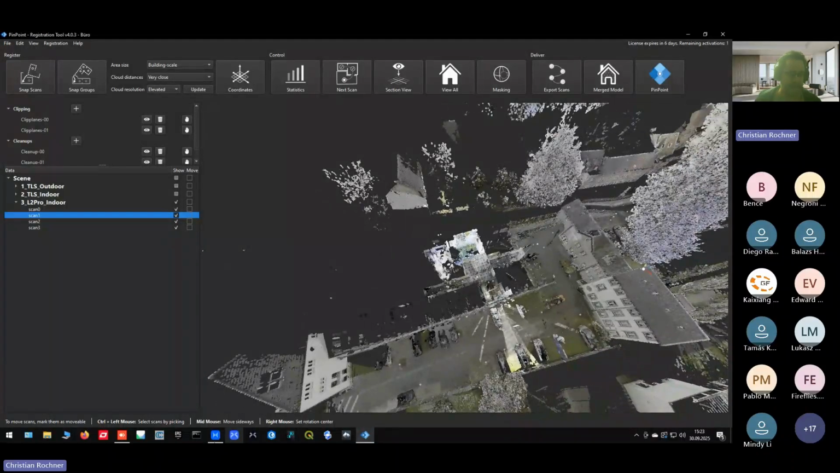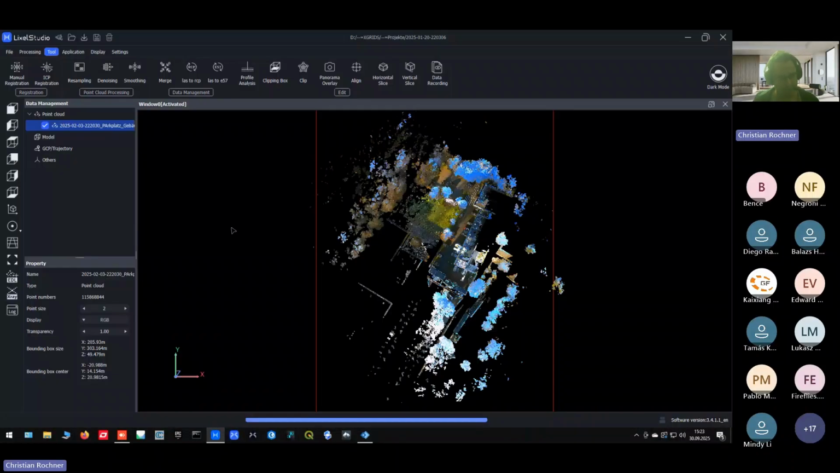How do we export from Lixel Studio to do this? This is the related project from Lixel Studio. Once you imported your raw data and executed the SLAM algorithm to create your point cloud, you can export the point cloud here as a structured E57.